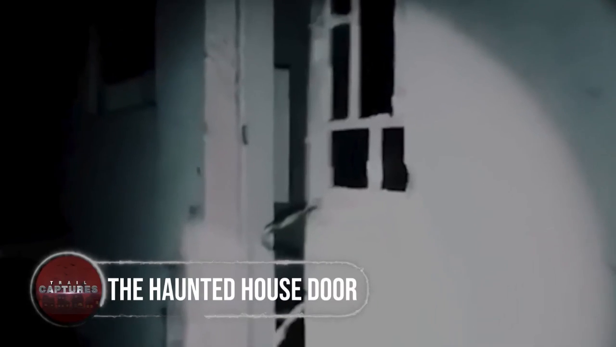The haunted house door. The brave policemen were on a mission to bust some drug operation, but little did they know they'd encounter something far more spine-chilling. As they entered the creepy old house, the front door started slamming like a possessed poltergeist was having a tantrum. Gulp! They searched high and low for the cause, but found nothing. Creepy! But it didn't end there.